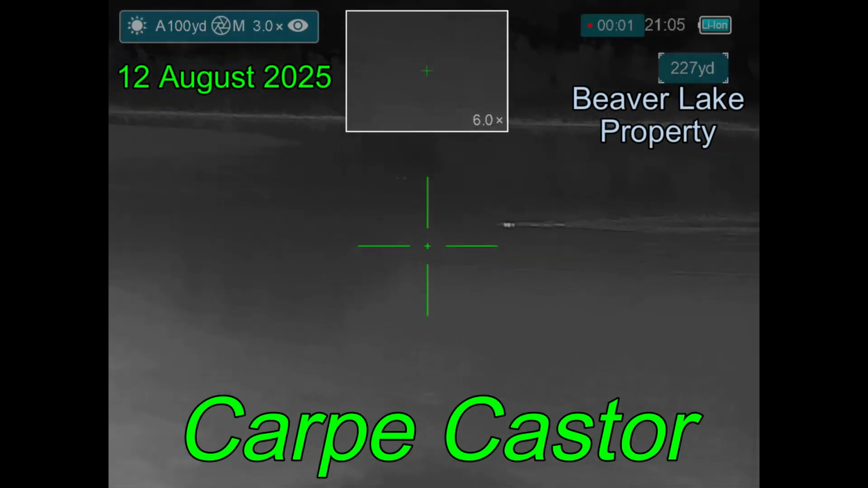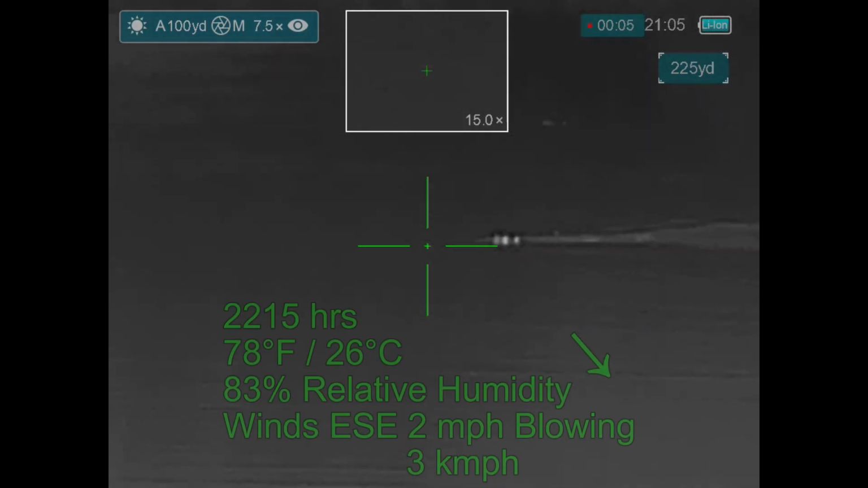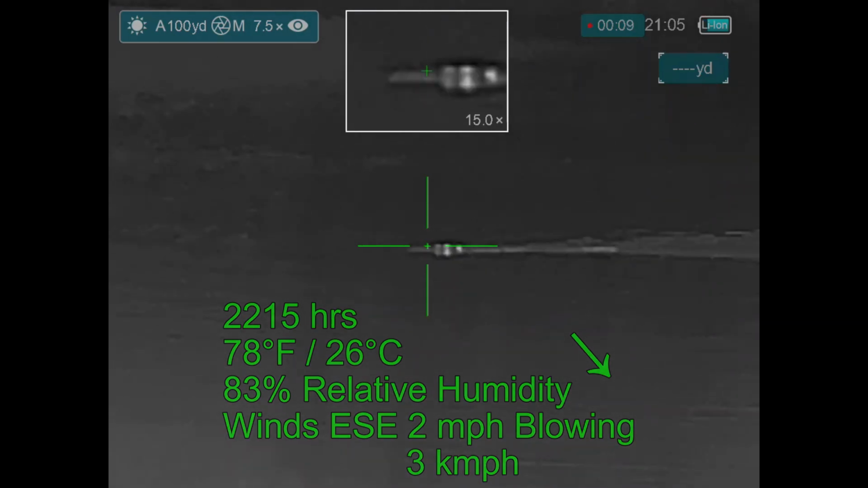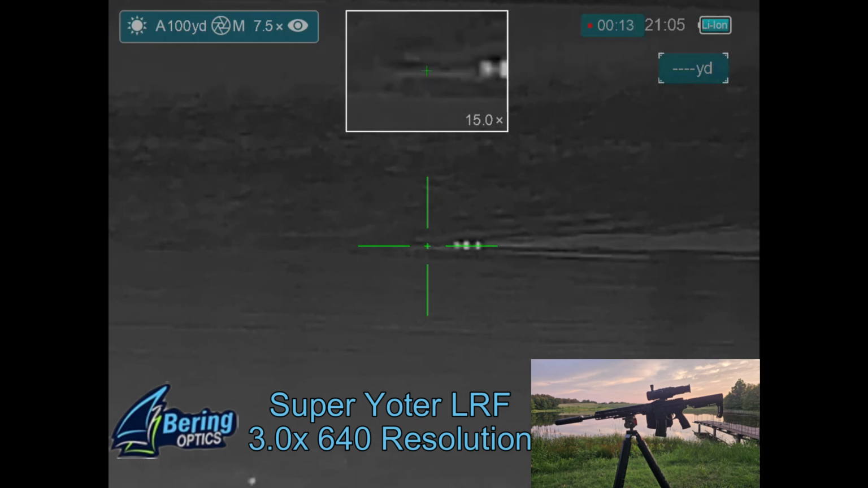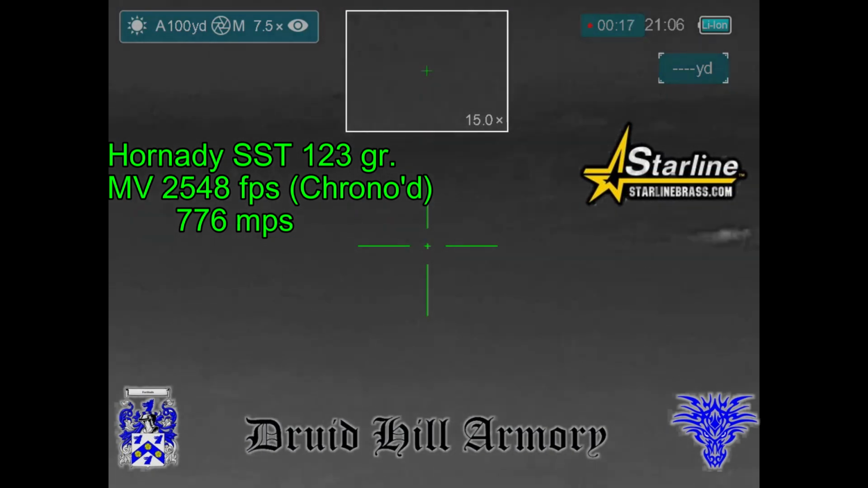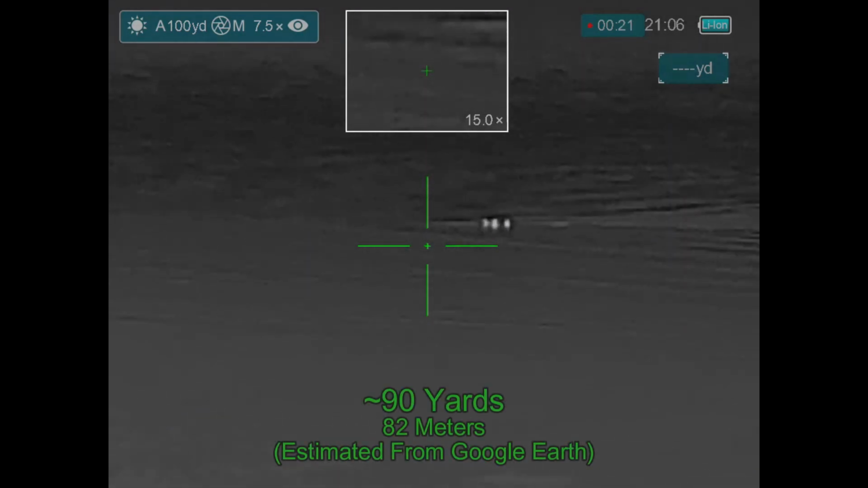Moving on to the next property, Carpe Caster. I first got this property for the purpose of hunting beavers, but I also hunt hogs here as well. And I'm getting video through my Bearing Optics Super Hogster LRF. I'm going to be shooting some Hornady SST 123 green bullets loaded by Droid Hill Army and Starline Brass. He's out there at about an estimated 90 yards.